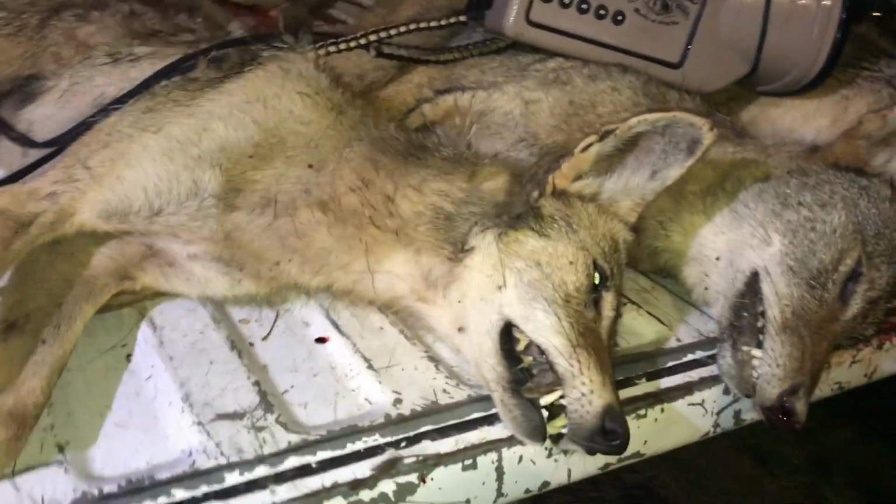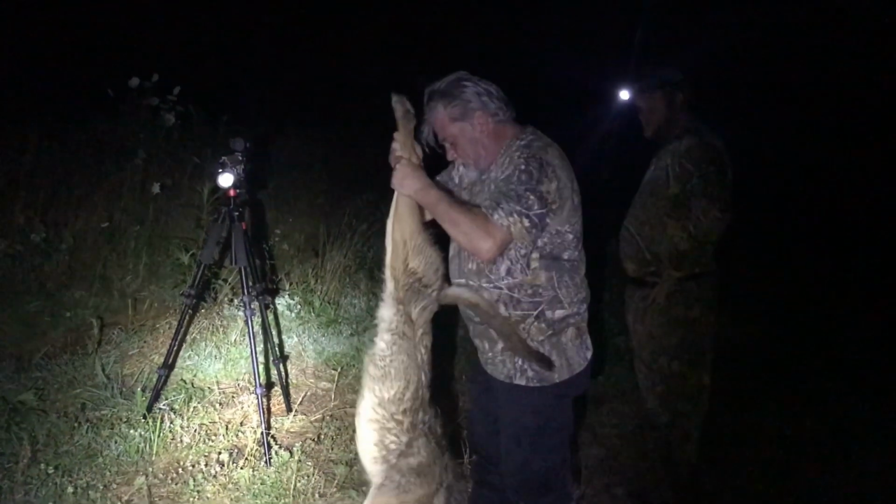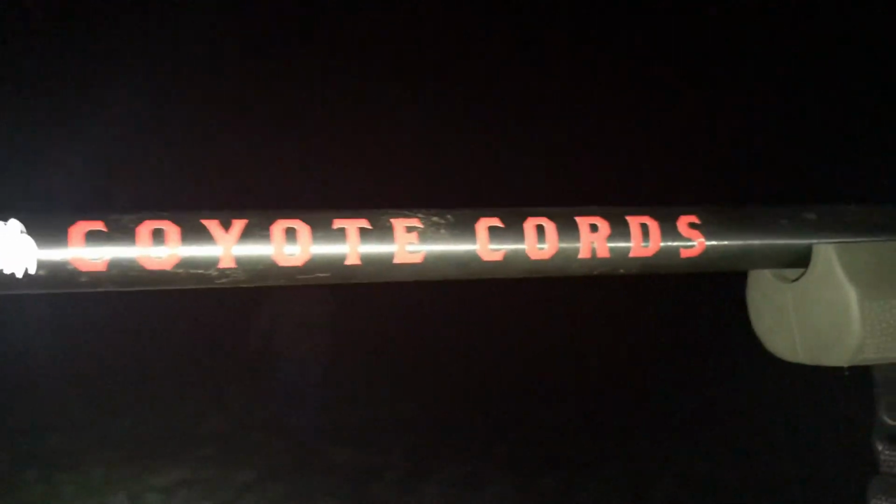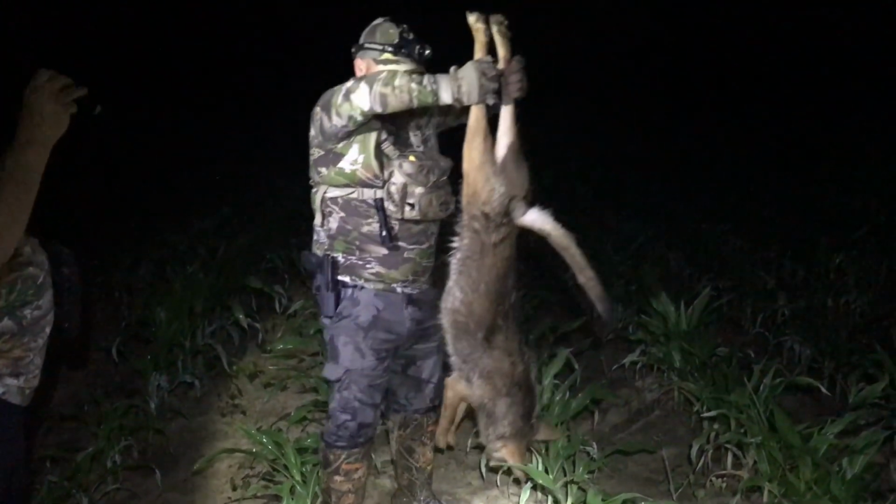What is it that bonds us together? What is it that drives us to want to go out again and again? Putting fur in the back of the truck? What is it that keeps us motivated? God knows it's been a long road and a long road ahead. But putting our heart and soul into every hunt, every time we go out, making memories, having a good time. But what is it that you will be remembered by? What is your legacy? How will you be remembered?